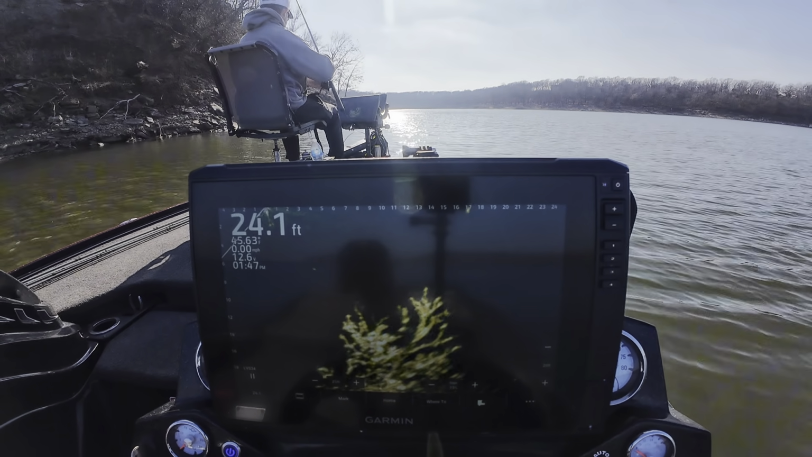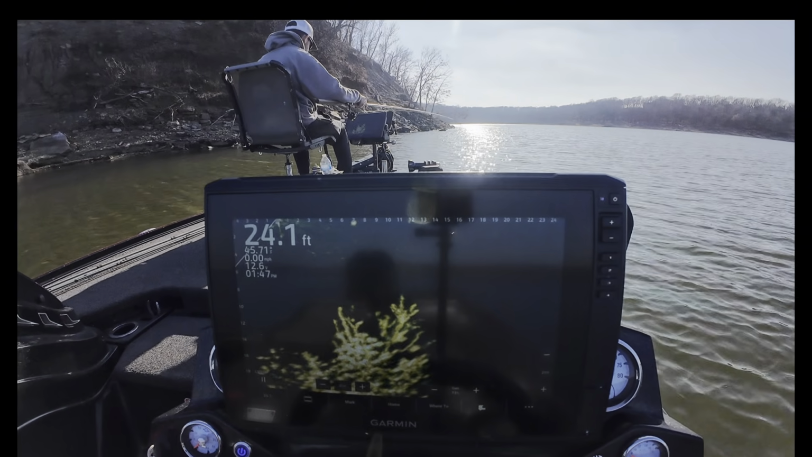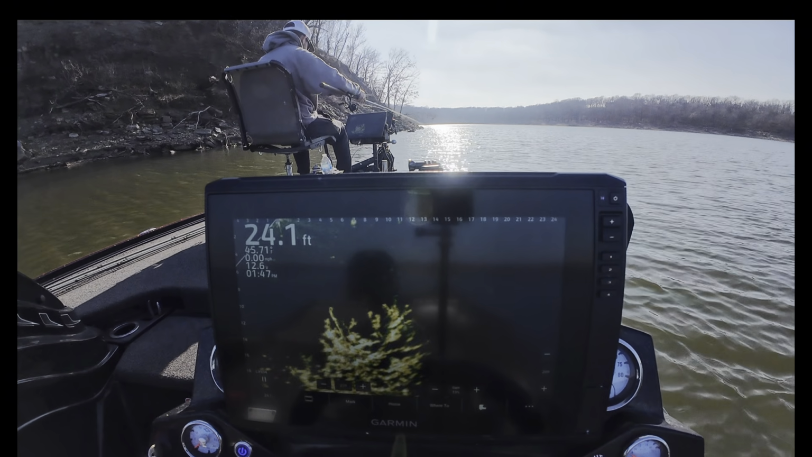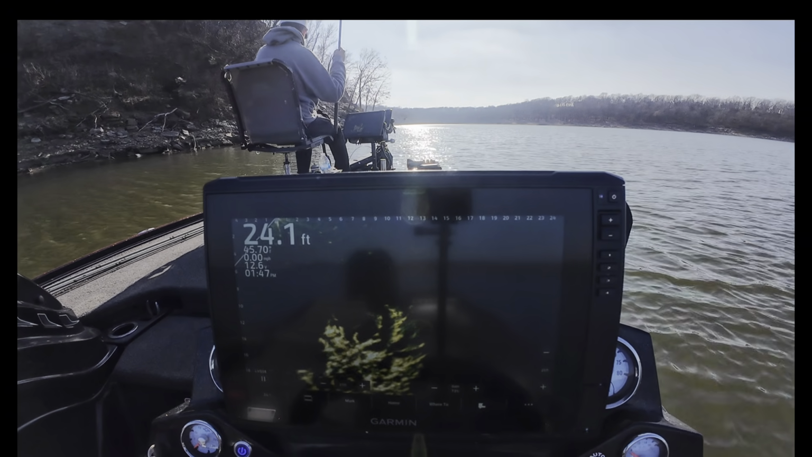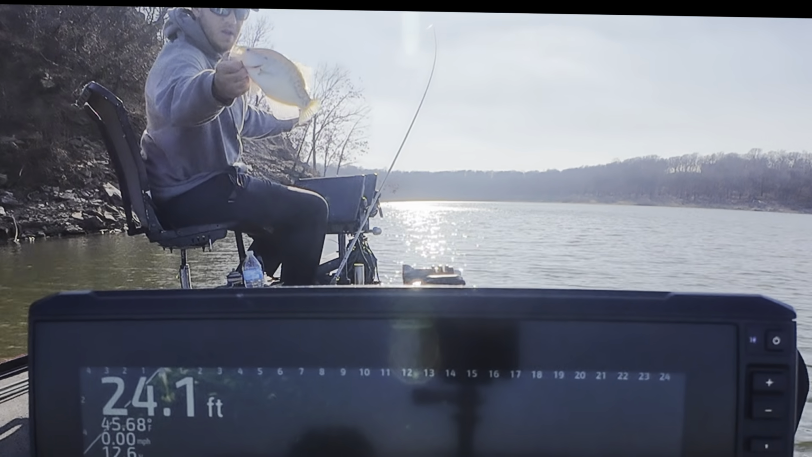There might be a couple decent ones in the upper portion of it. Right there in that little split. There's a few right there. Oh, I didn't see that one. That's a decent fish. Just an eater. Nothing crazy. There he is.